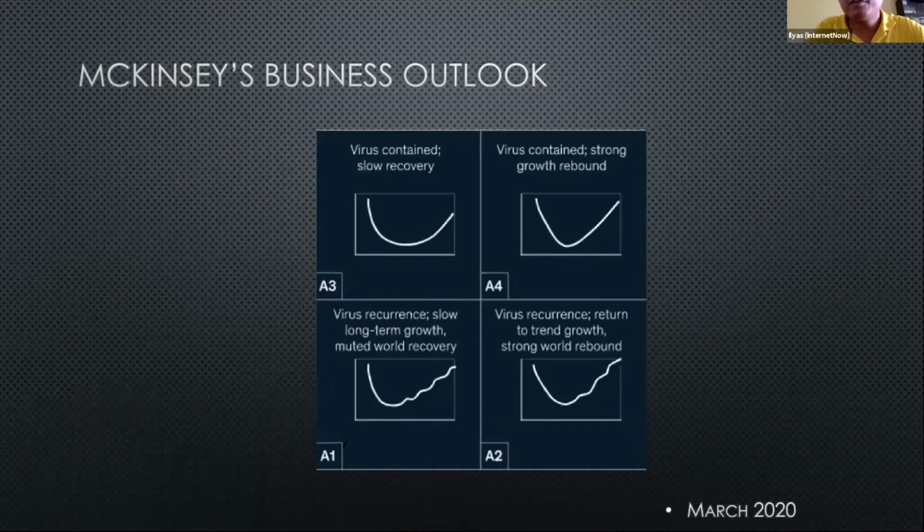So this is actually from McKinsey and Company's report published about a week or so ago, where they predict 4 possible outcomes for businesses moving forward.